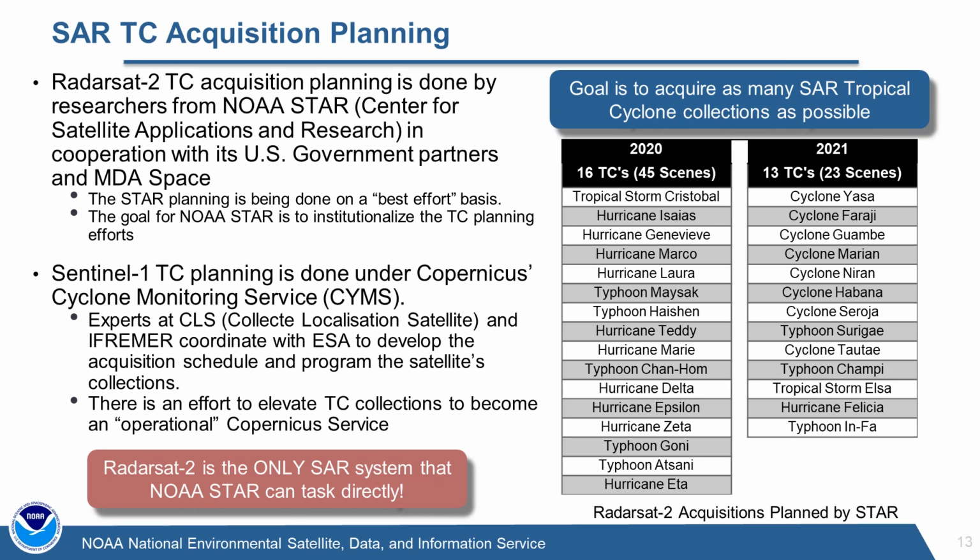Our goal, both with Sentinel and RadarSat, and again in connection with Alex, is to acquire as many of these tropical cyclones as possible going forward. We've kind of got the forecasters interested, and now we need to make sure that we follow through and can get the data they need.